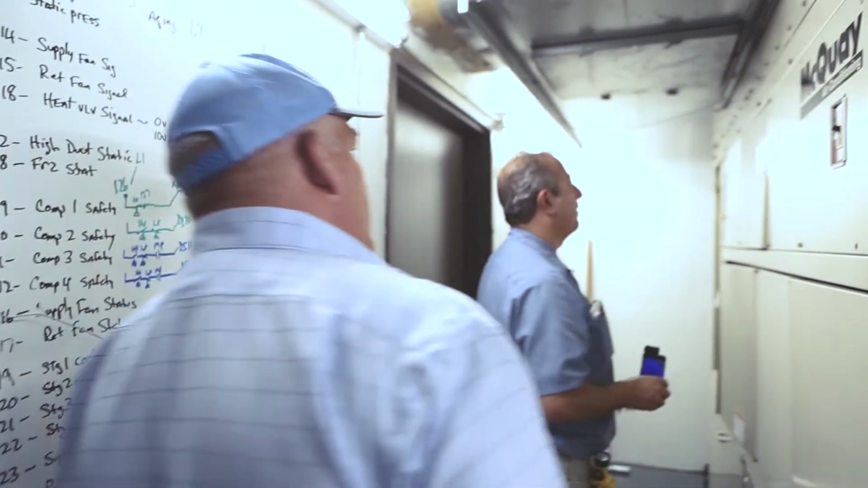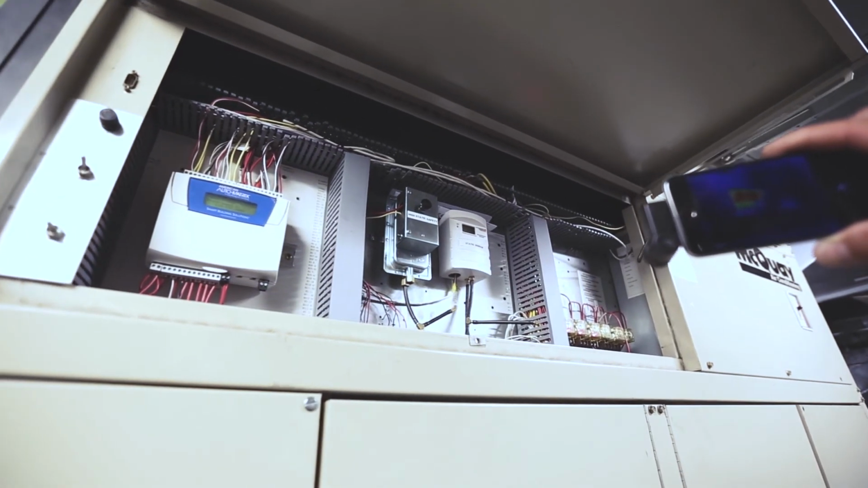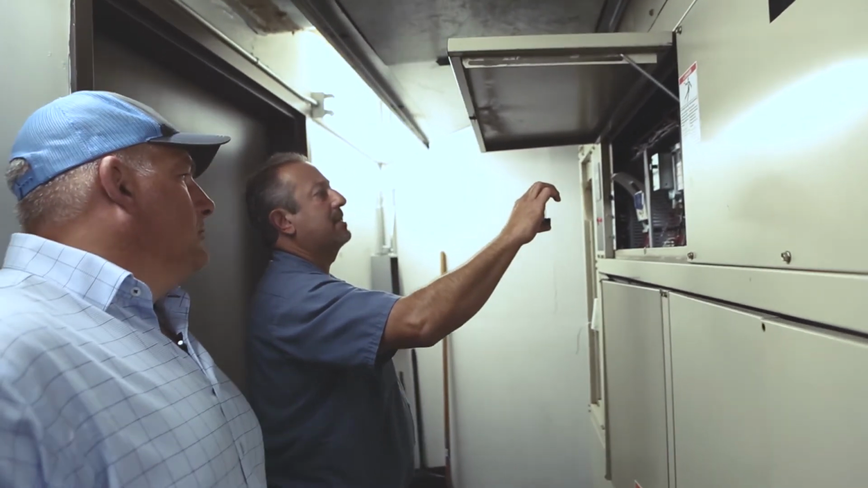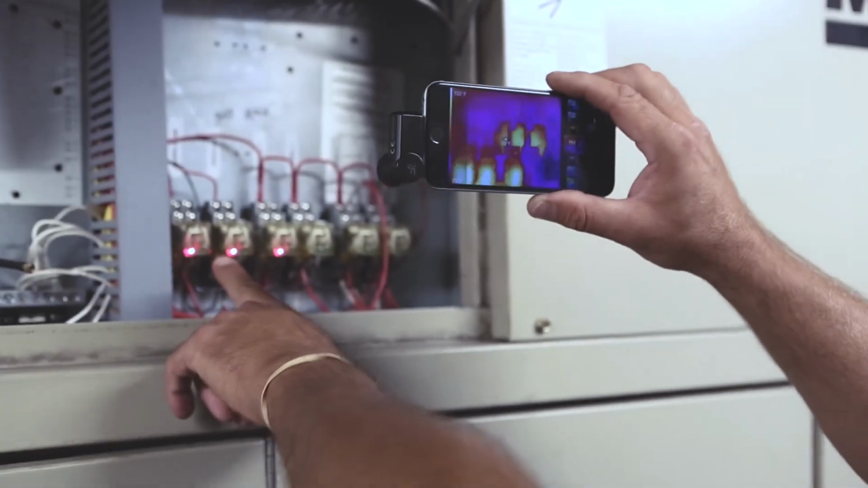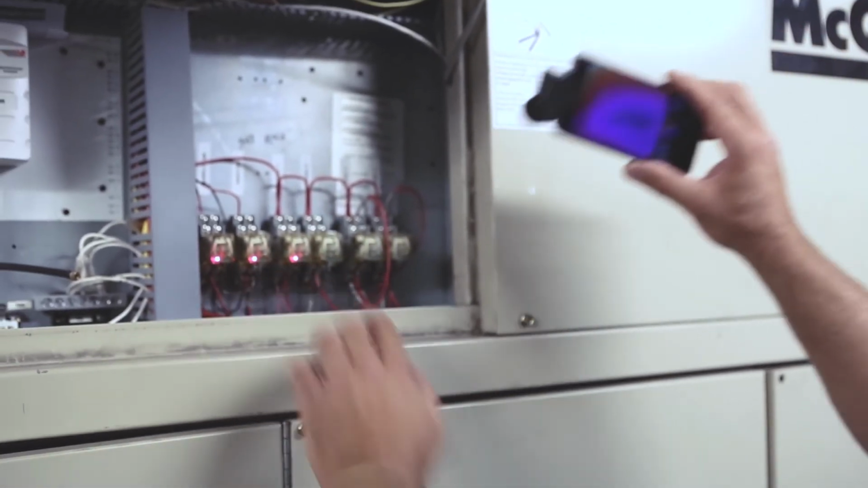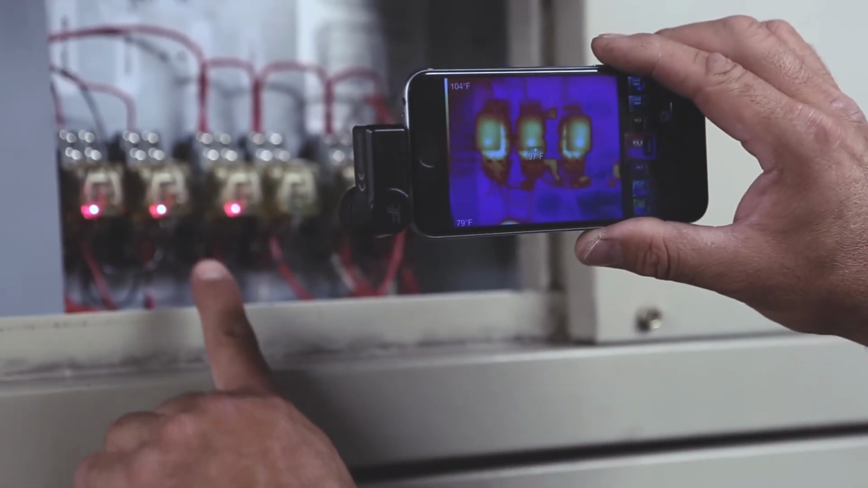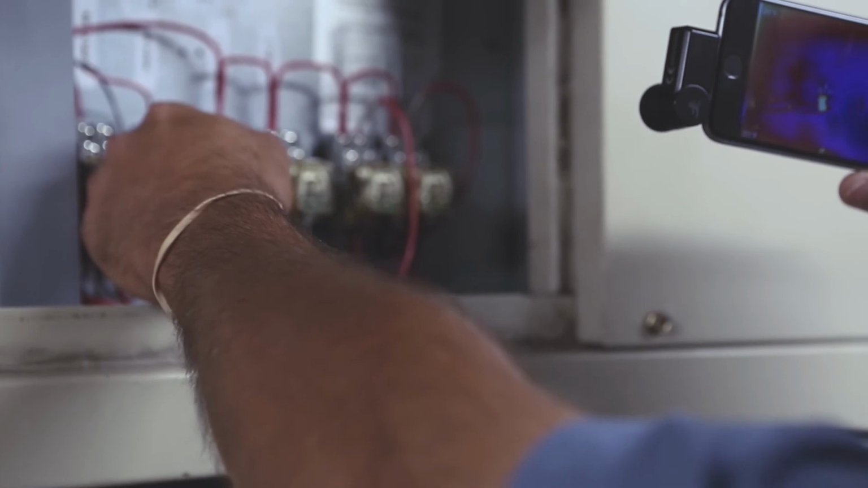Okay, so we're going to walk over to the control panel here. Is that where we're going, Tony? Yeah. Gotcha. Okay. We have a self-contained 40-ton unit here, a McQuay piece of equipment with all my running relays. Just doing a quick scan. The LEDs are on. If you can see them, they're emitting the heat that you see there. It's coming from the LEDs. Just that little bit of heat. It's not much at all.